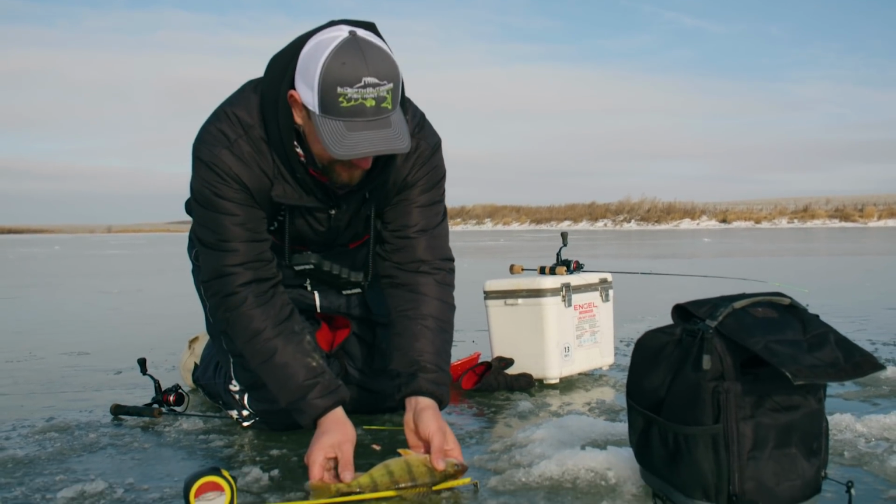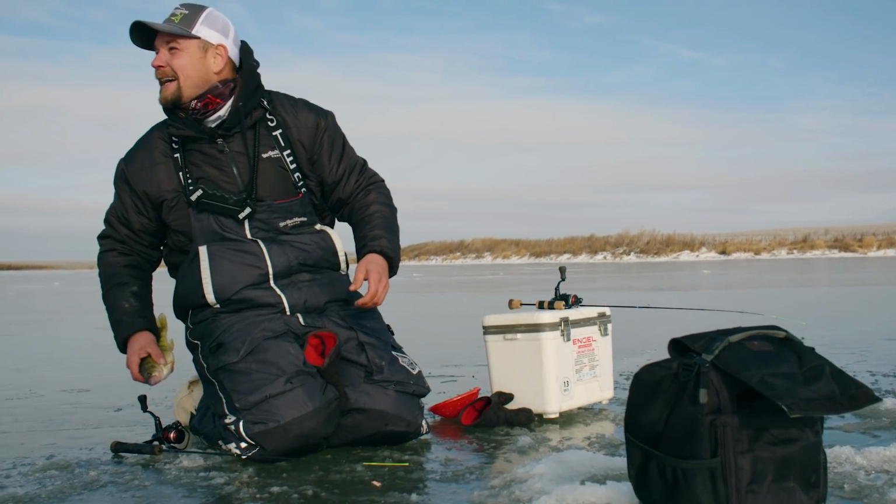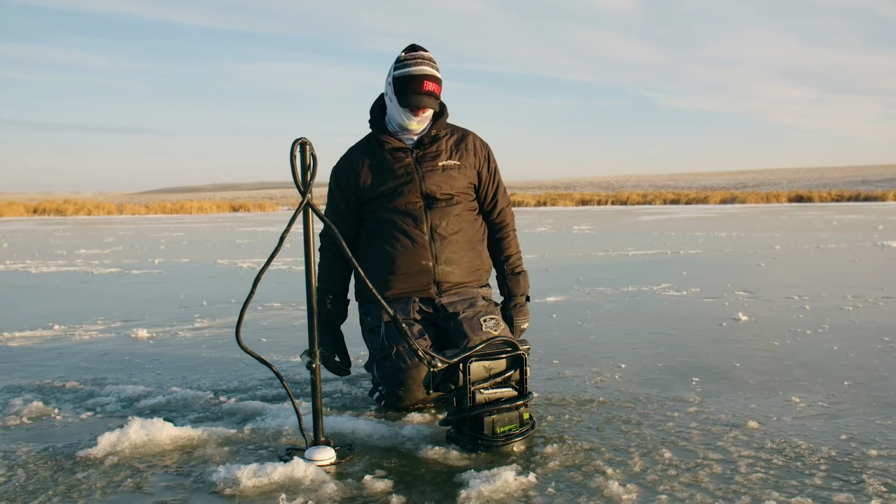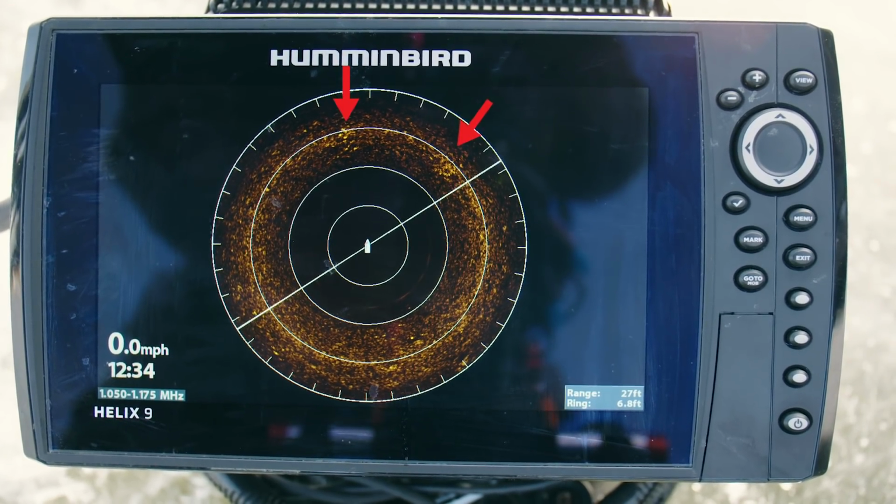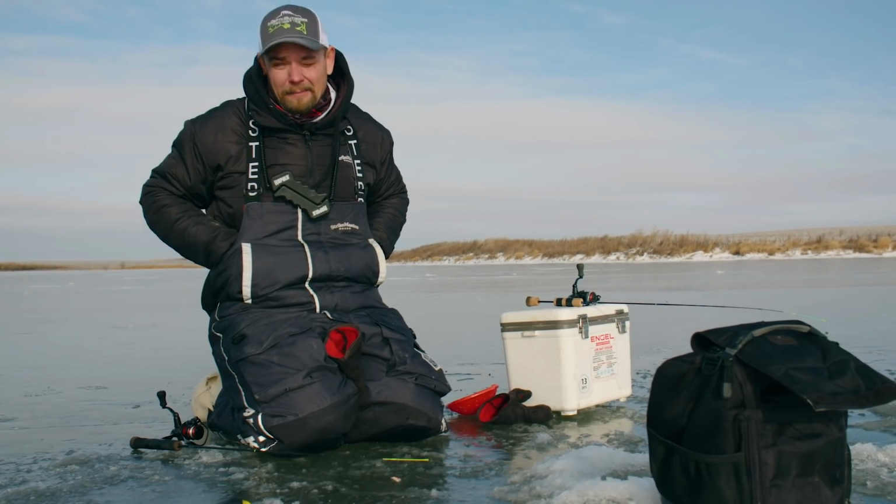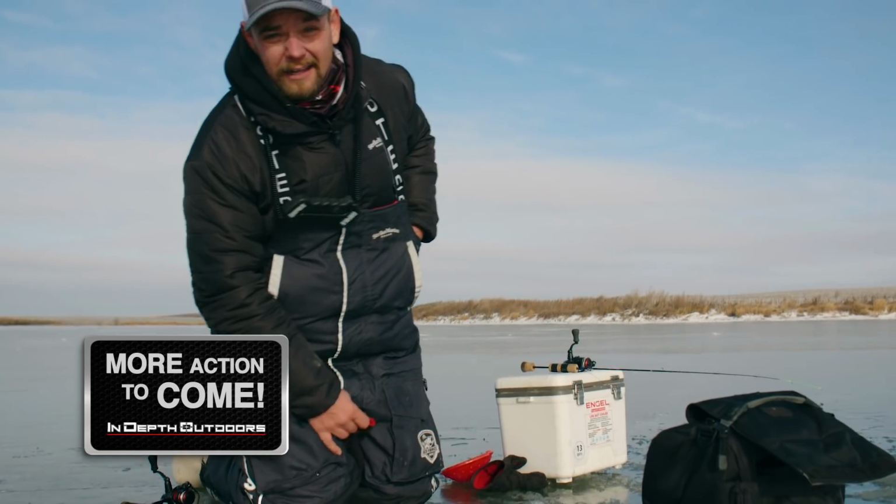So, that one, almost 11 inches, in the bucket. I got them absolutely stacked on the MEGA. Yeah, we just got into a new area here, and the MEGA imaging is just loaded with fish, so we should be able to put a good pile on the ice.